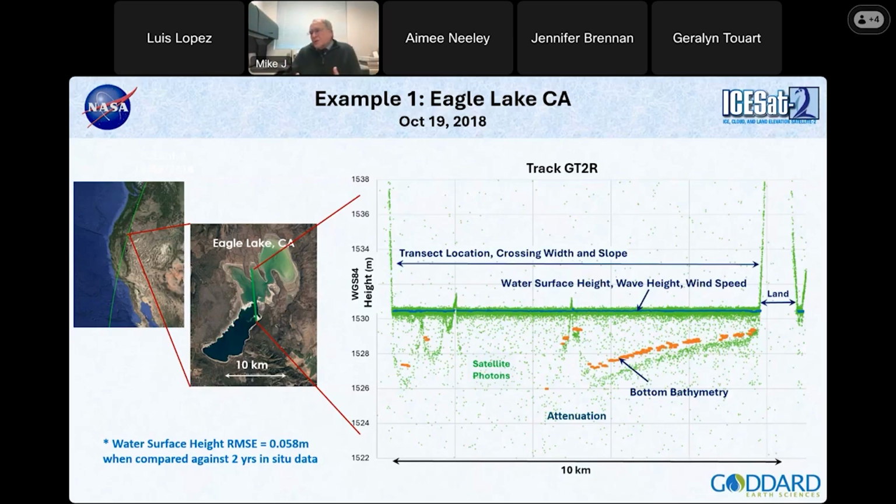This shows in a more picturesque way what we're actually computing. For those who aren't familiar with how ICESat-2 works, the green dots on here are the photons that have returned to the satellite. This water body is 10 kilometers across, and we have footprints of 11 meters, with a pulse every 77 centimeters.